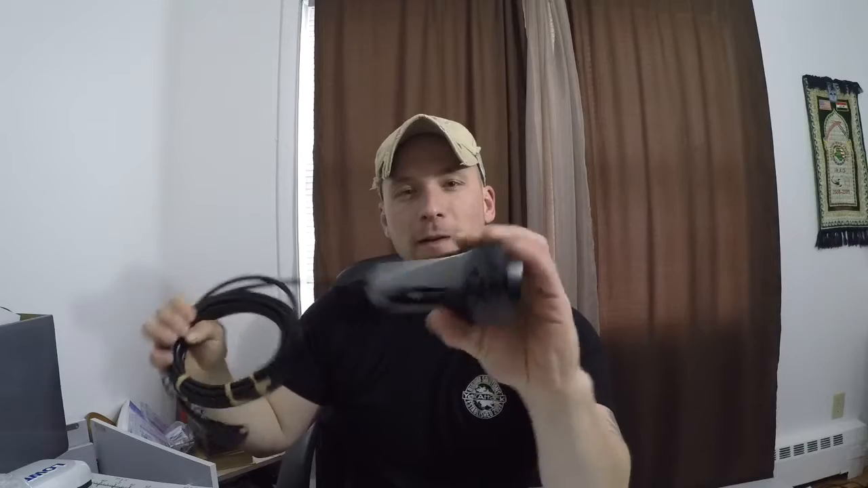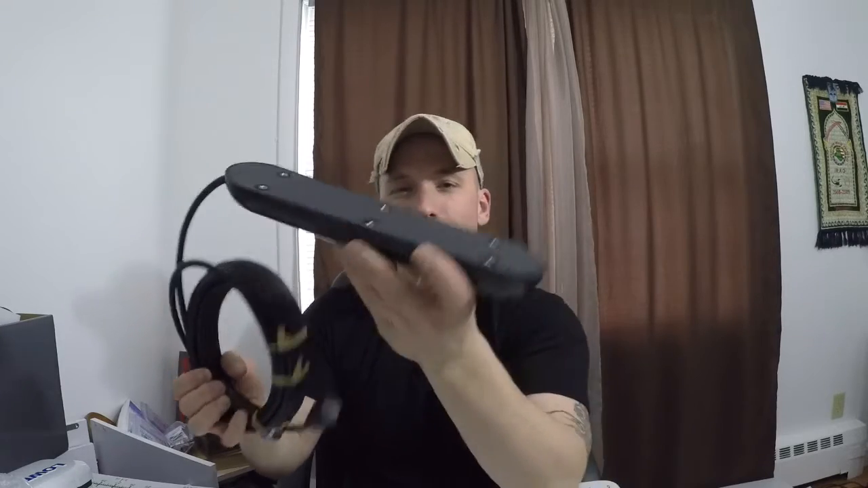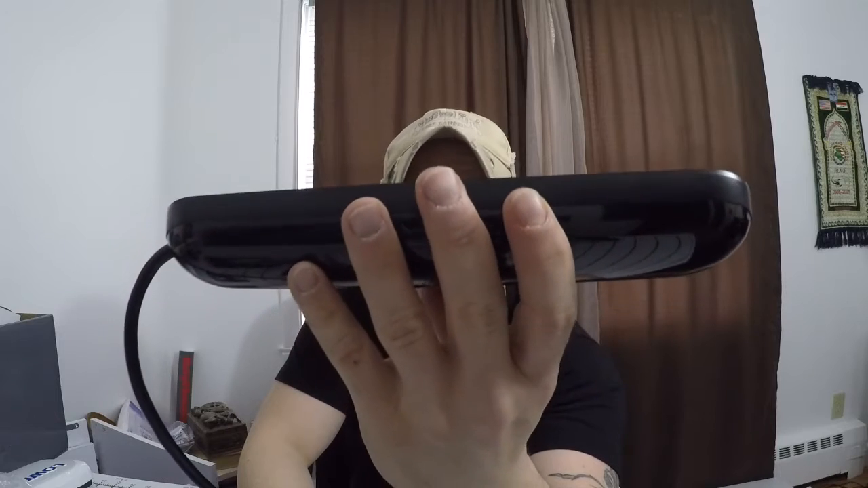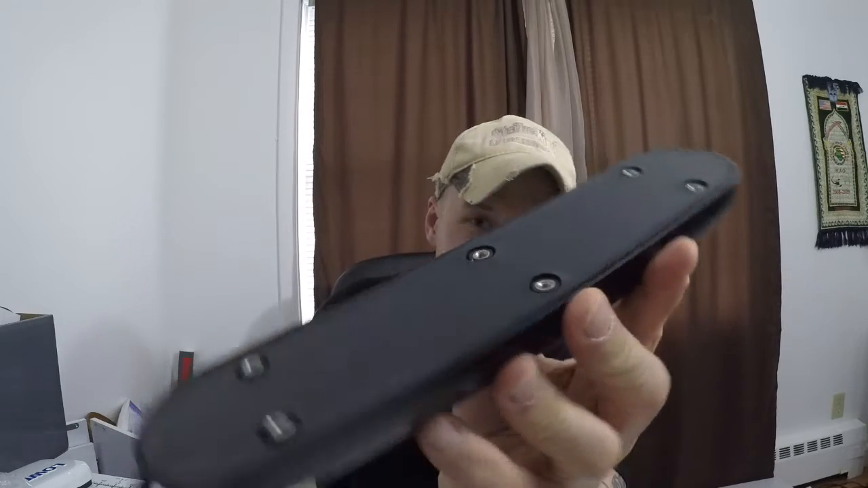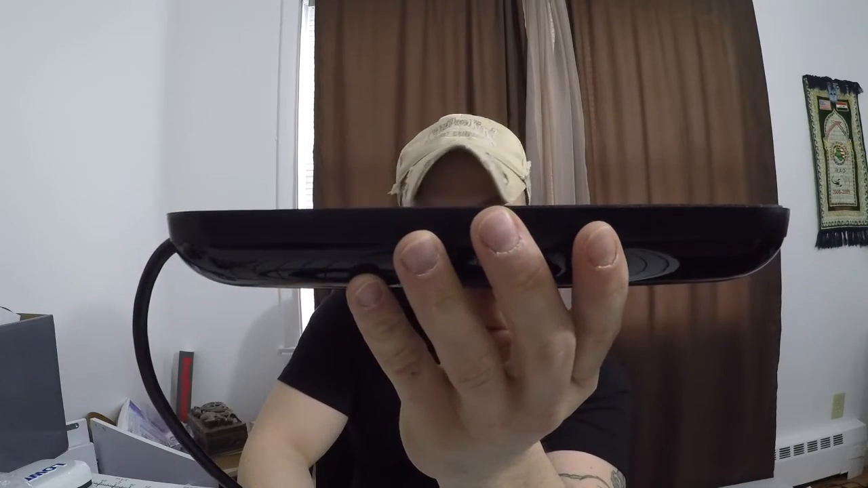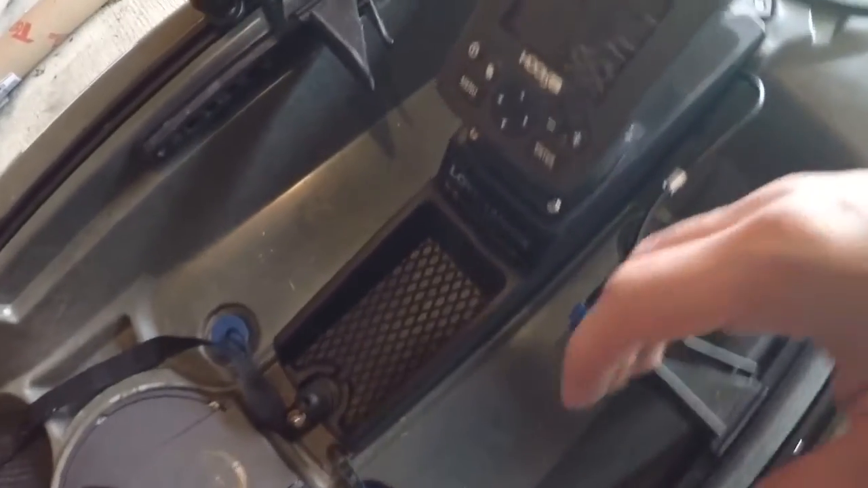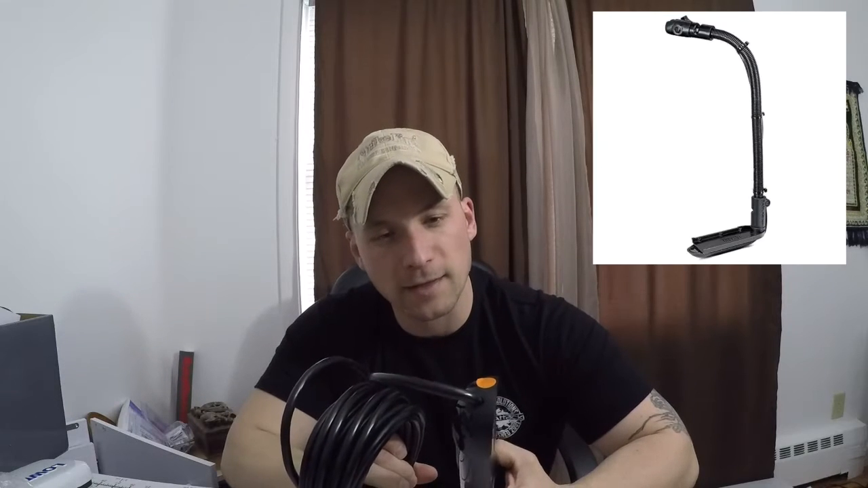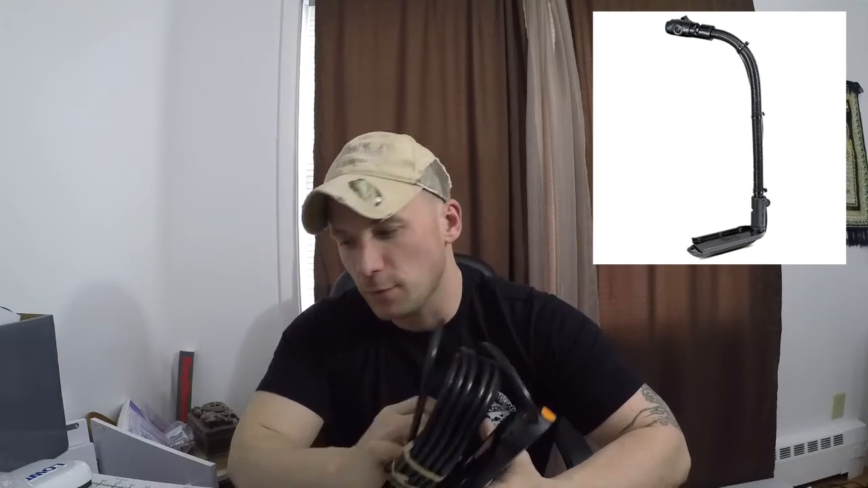The thing that's going to be kind of hard to figure out here is where to mount this transducer. I mean, this thing is almost 10 inches long. It's definitely not going to fit where I had my old one in the center console on my Ride 115X. So I did think about maybe getting a RAM mount that extends over the side of the kayak and hooks on the transducers. So here's the unit.